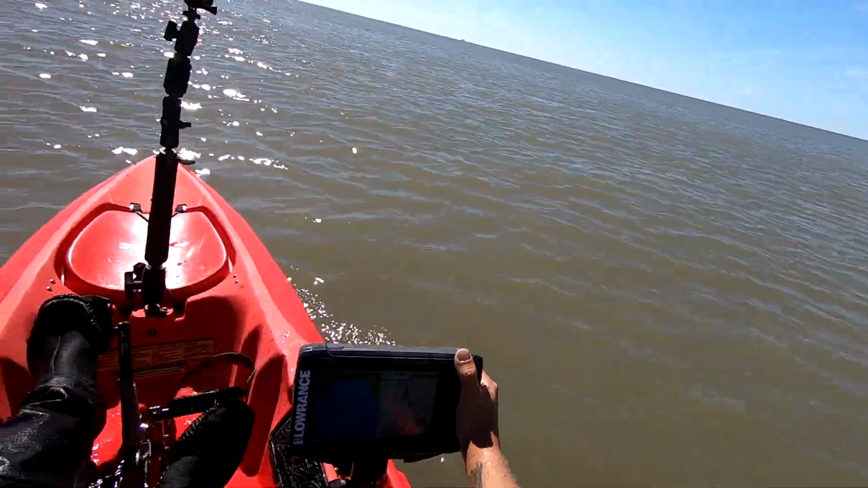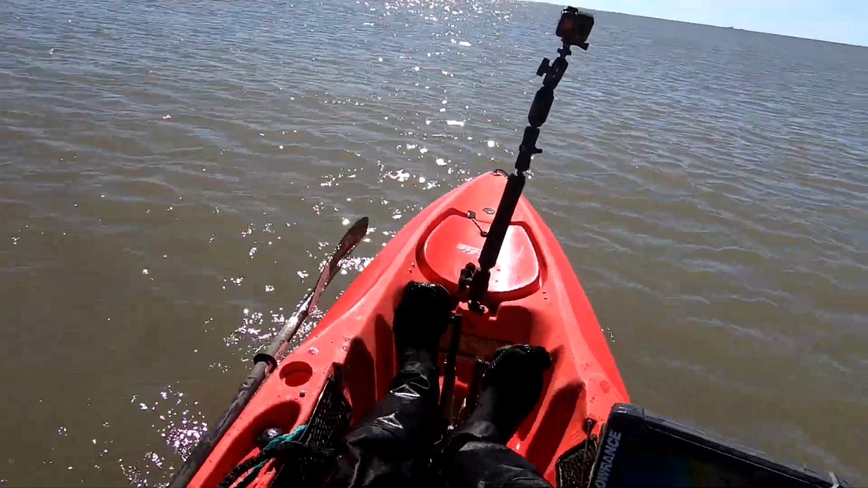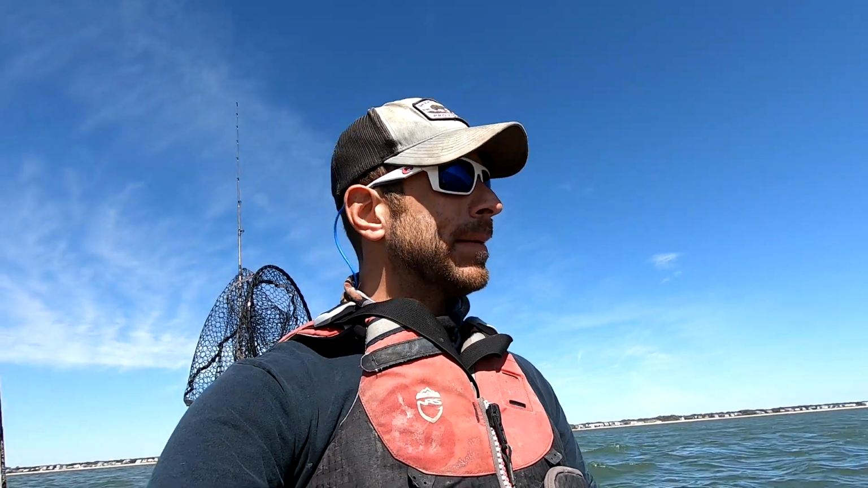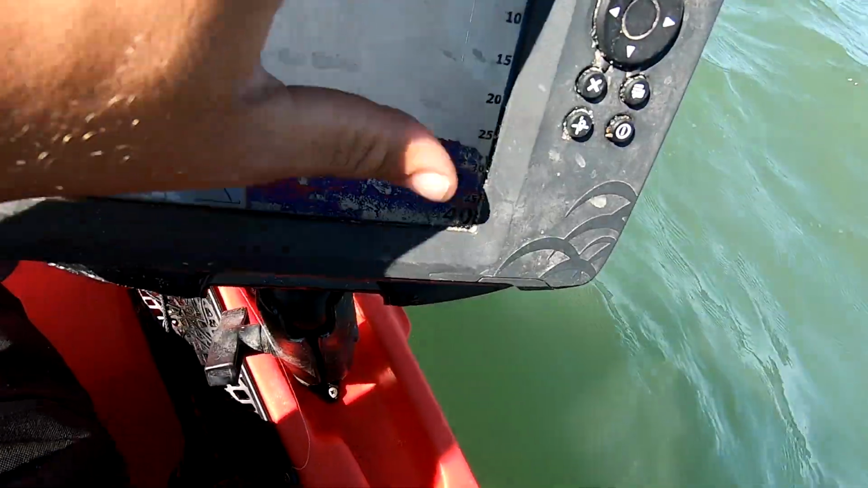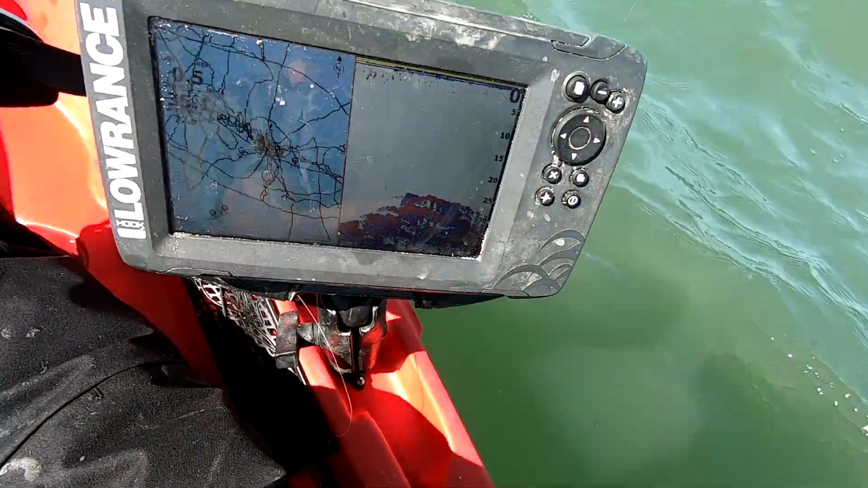Hopefully we get a nice break in that. A little bit off the beach here. We're gonna jig redfish. I think that's what I want to do. I want to catch fish, not look for a pipe dream here. That's the spot right there. See that? It's like a big rock pile.